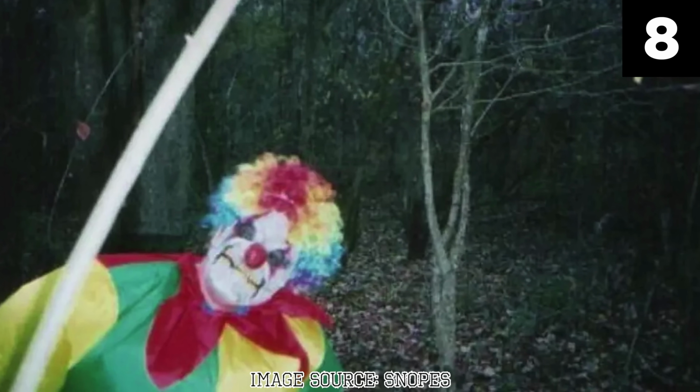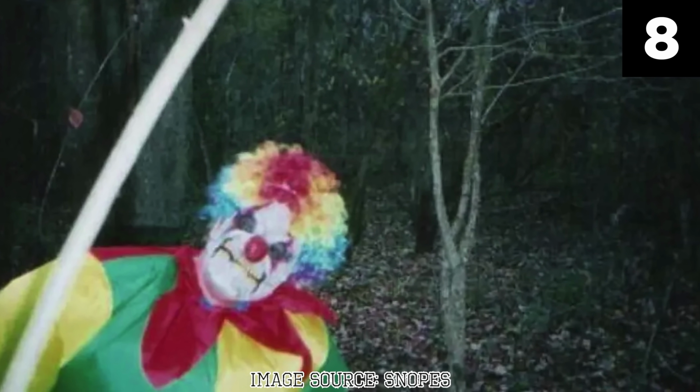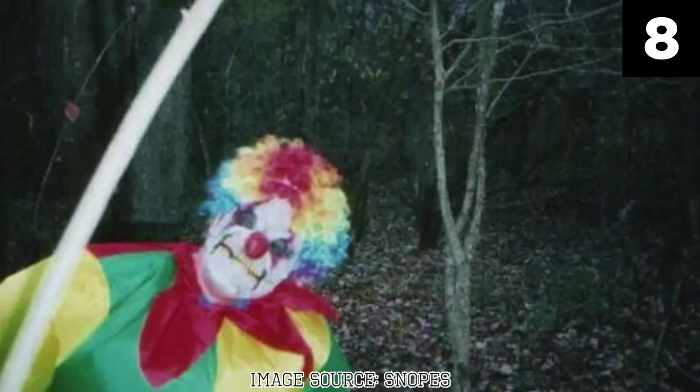The Mississippi clown image tapped directly into this primal fear, its inexplicable presence in the woods suggesting a hidden, sinister intent. The photo's virality, combined with the broader context of the clown panic, led to heightened vigilance and fear in communities already on edge from reports of menacing clowns. Authorities in various regions took the clown sightings seriously, issuing warnings and even making arrests in some cases.